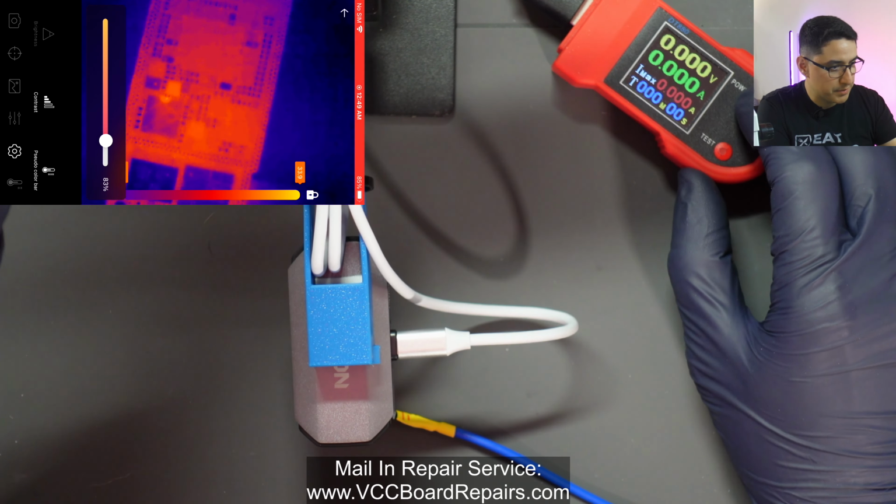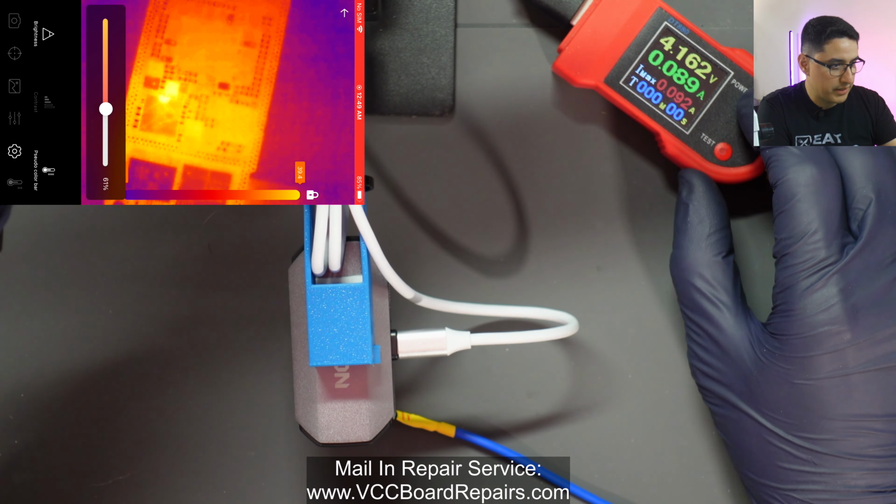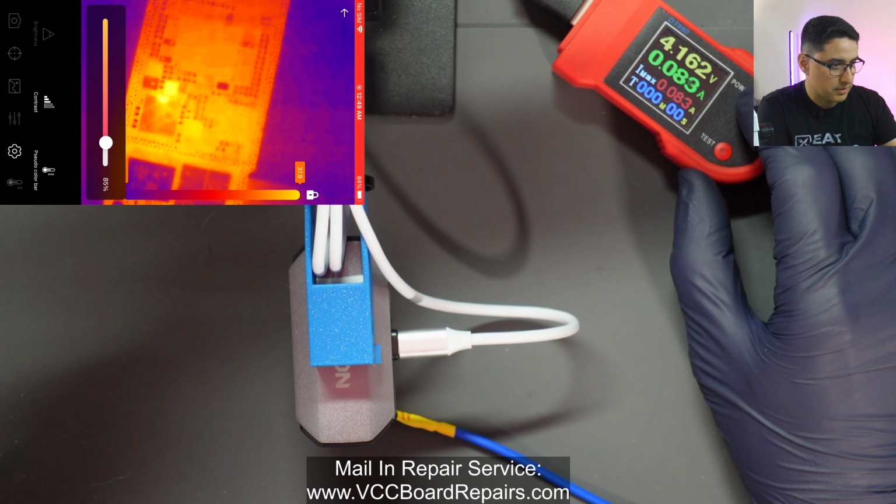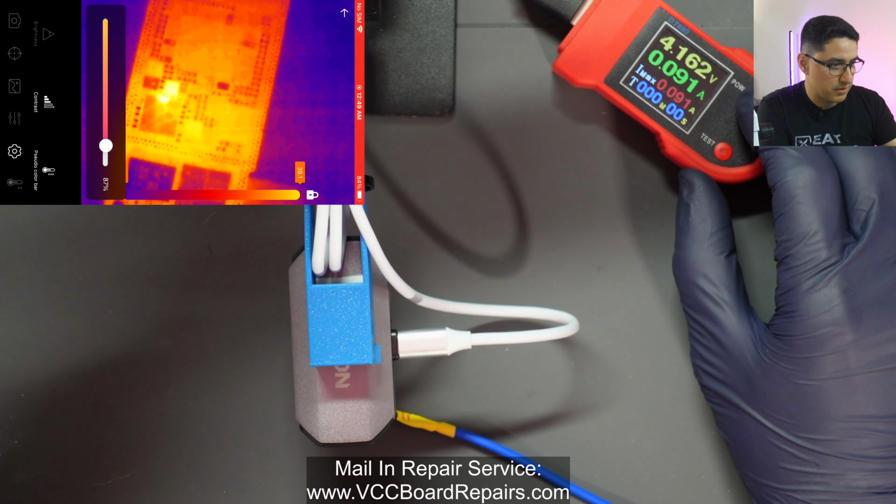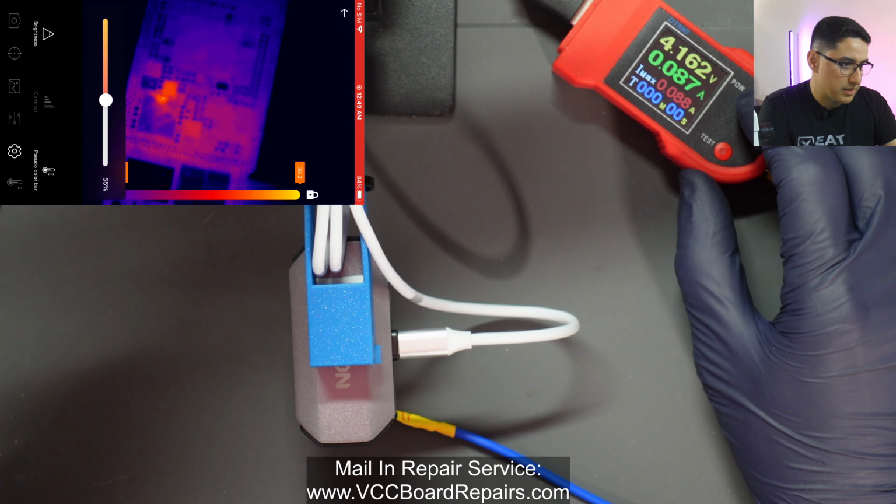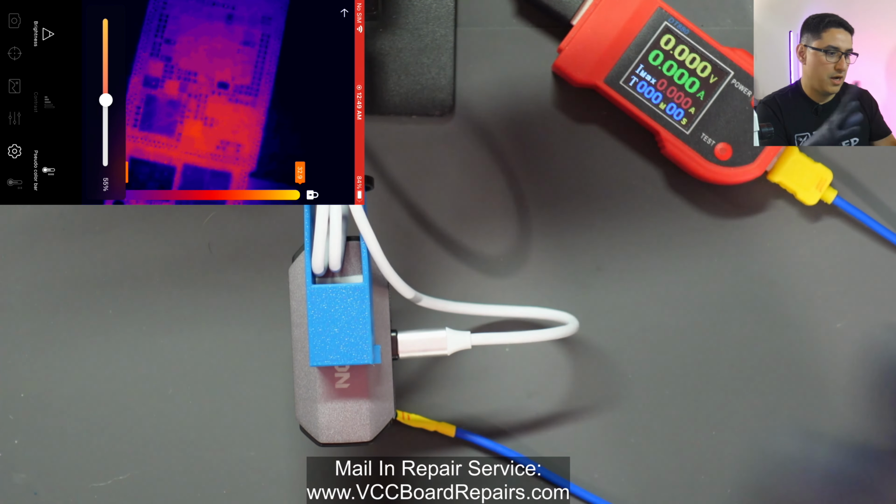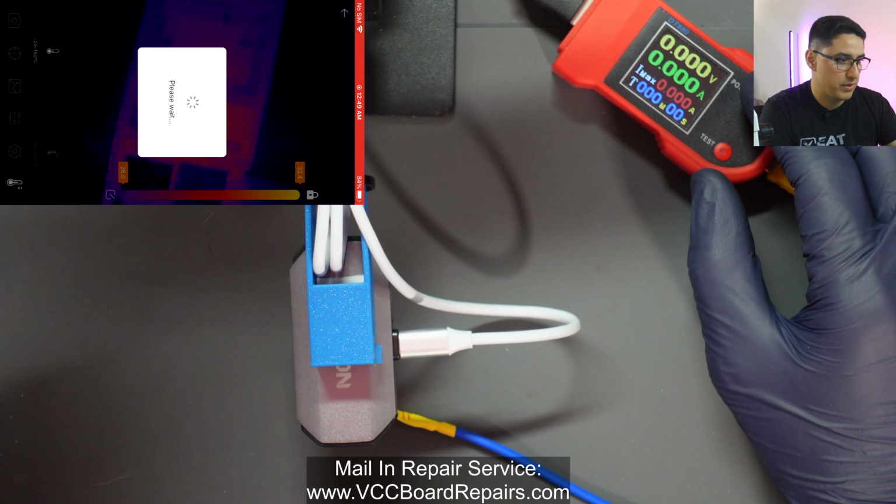So basically bring up the contrast, just adjust the brightness to a certain point where it doesn't kind of, I don't know how to describe it, wash out the image. So if Topdon can make this a little more automated, where it'll kind of auto adjust the brightness and the contrast, I think that would make this a way better thermal camera.